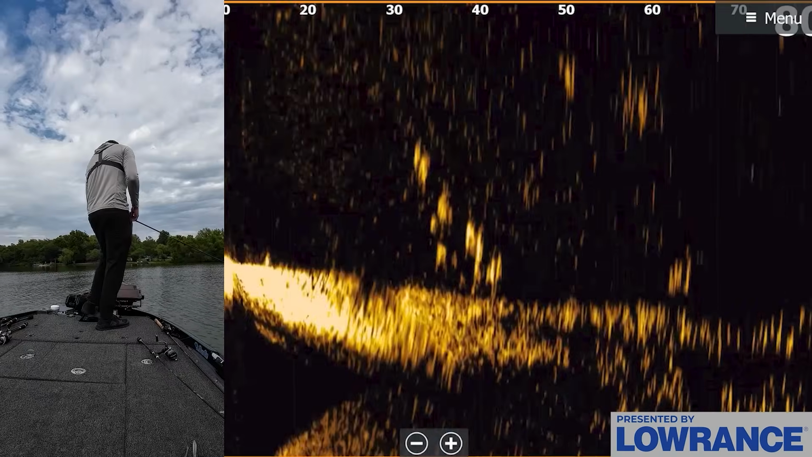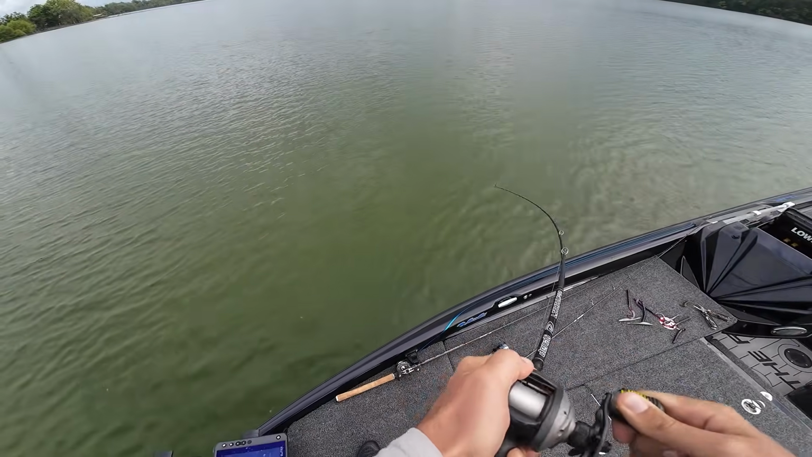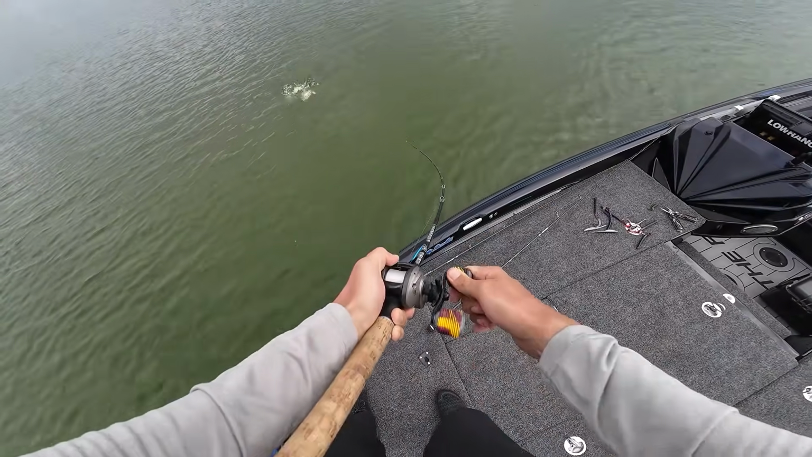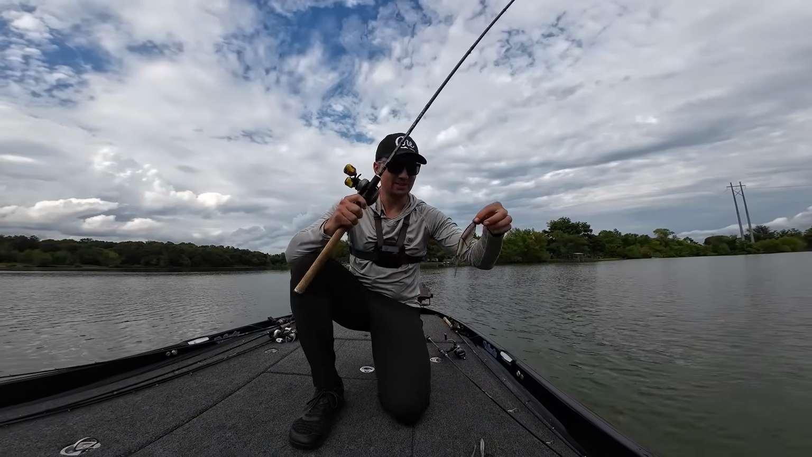Now I wanted to put this to the test because I recently caught a fish on a quote-unquote normal lake just throwing this glide bait over a brush pile, and it wasn't on a lake that had big gizzard shad or really big fish at all, and I still got one to bite. I didn't land it, but it gave me enough confidence to try to take it out to another quote-unquote normal lake.